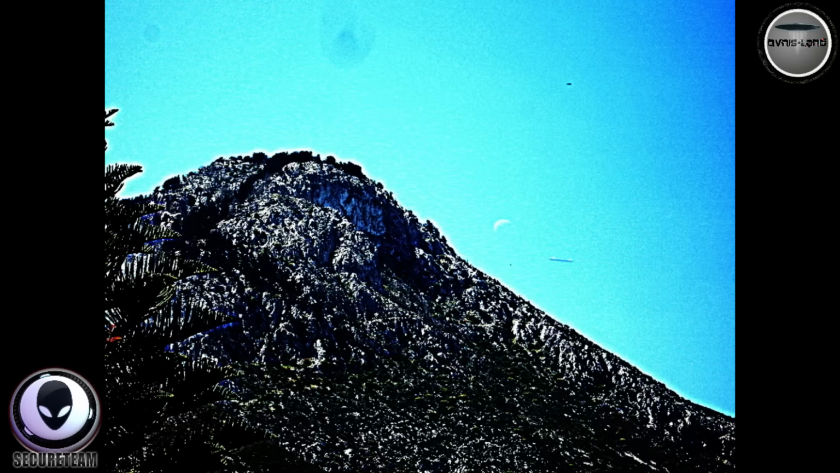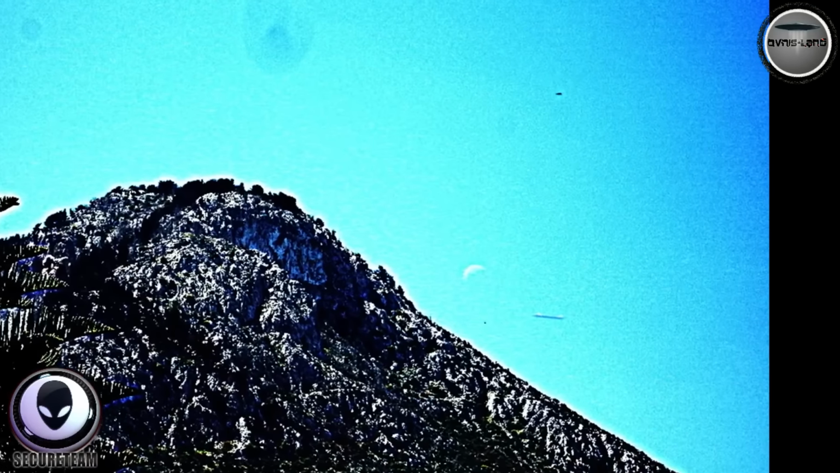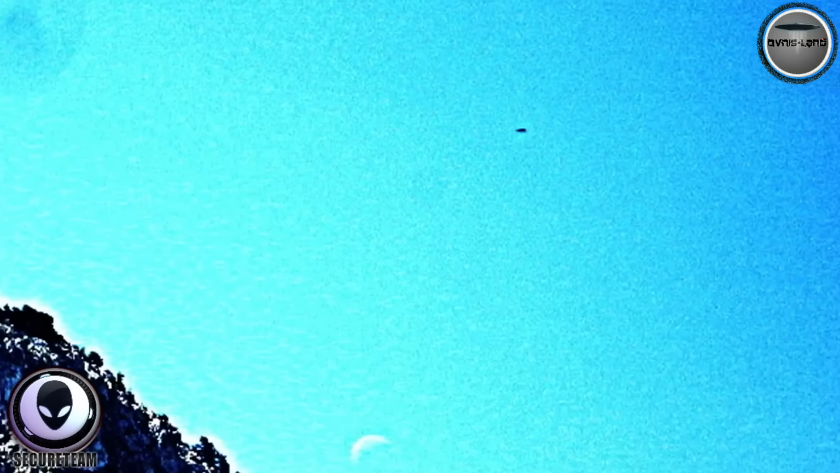It almost looks gold or metallic. I mean, it looks like it's very reflective. It's extremely long, and you almost miss it when you don't increase the brightness and contrast. Sort of really blends into the sky here. Now again, also in this photograph, you can actually see a bird up in the distance that's moving by.